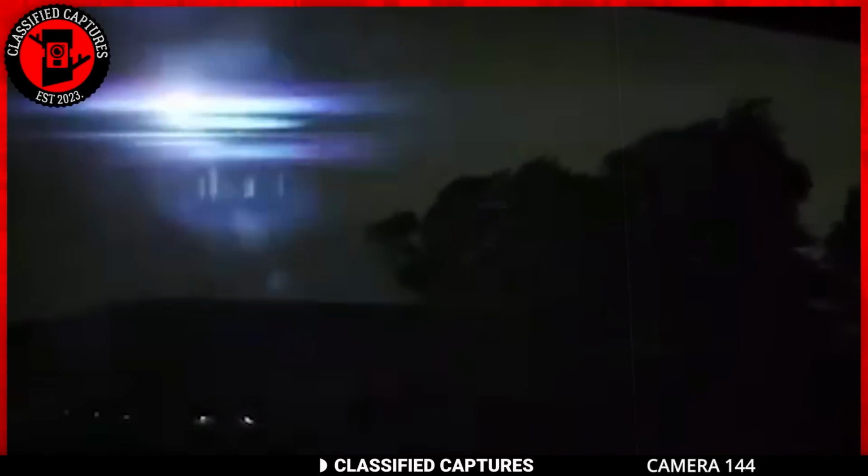What are we looking at here? Could it be some far-off space object trying to send a subtle message on this rainy night, or maybe it's a rare weather event causing optical illusions, making it seem like something it's not to the person watching?